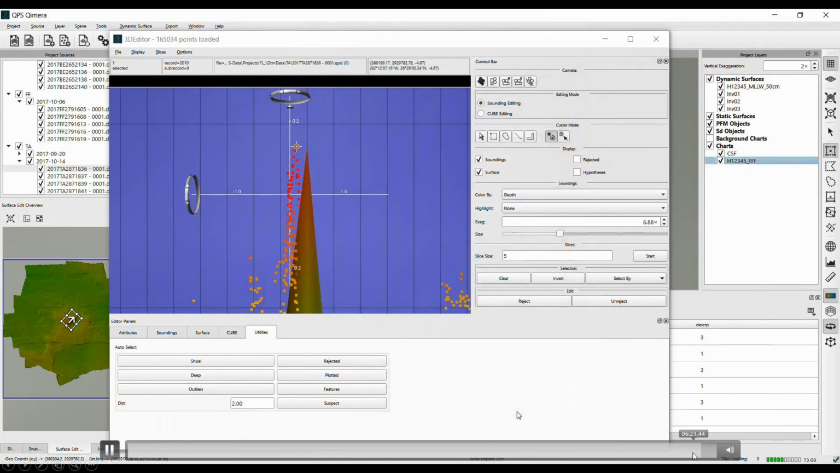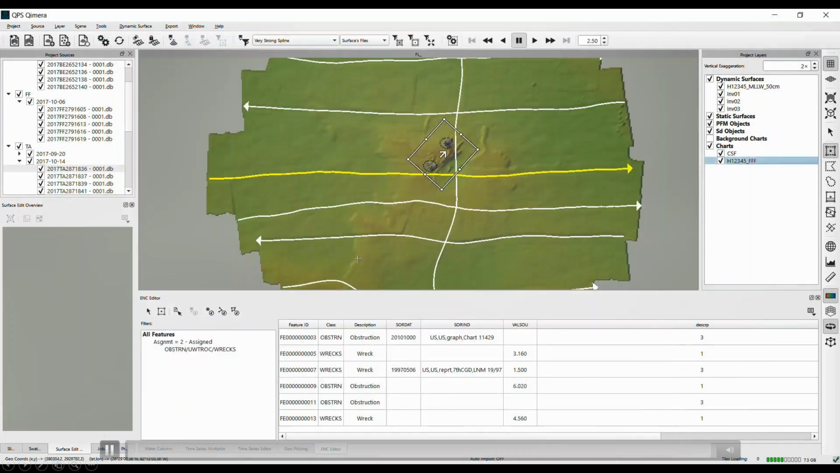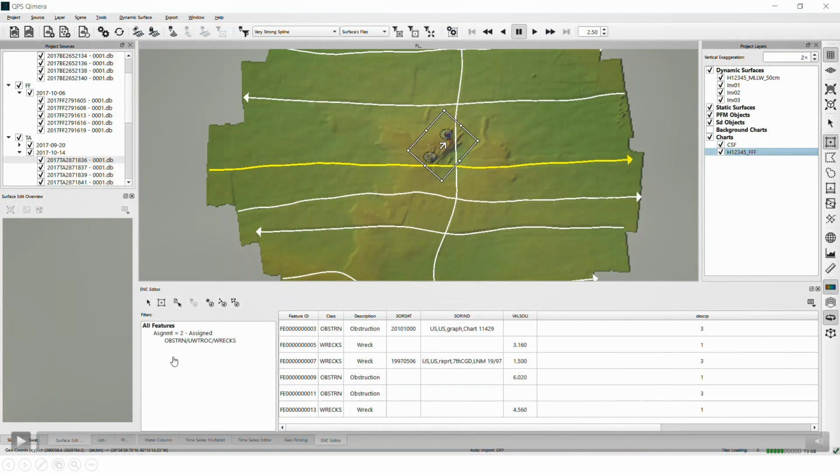Okay, and there it is. Three-way agreement: sounding, grid, and feature. Okay, and so now the next thing. If I can interrupt you once more.